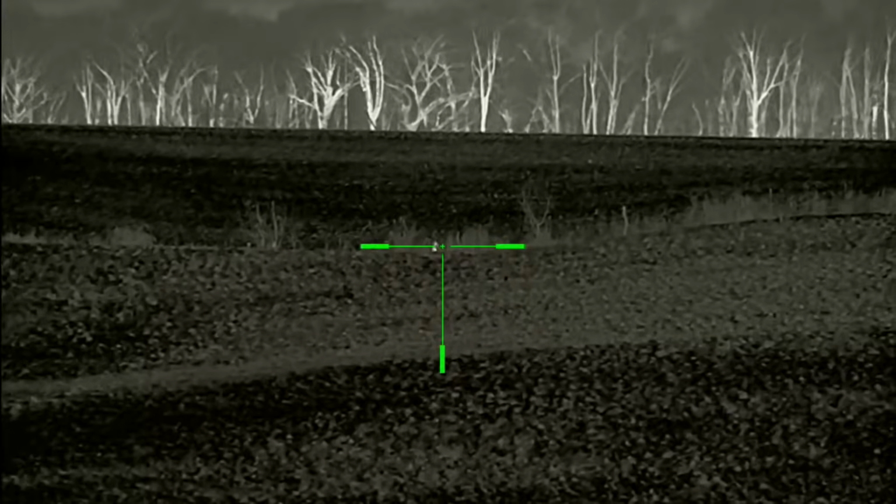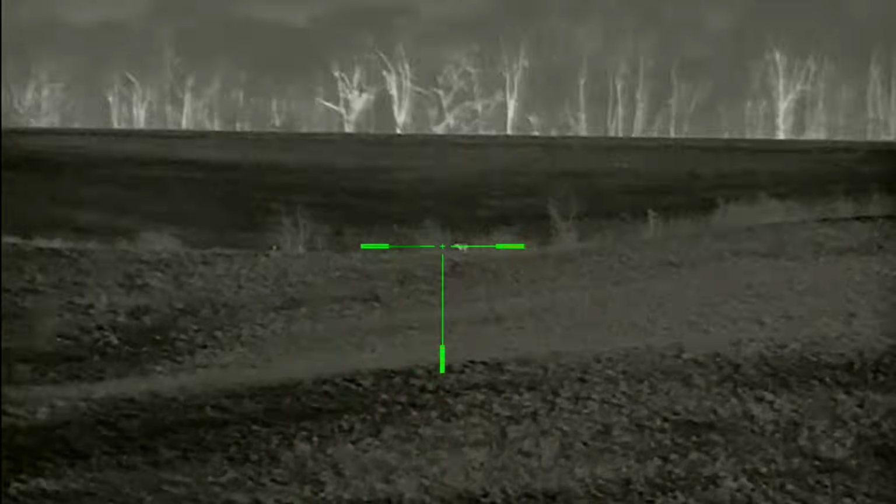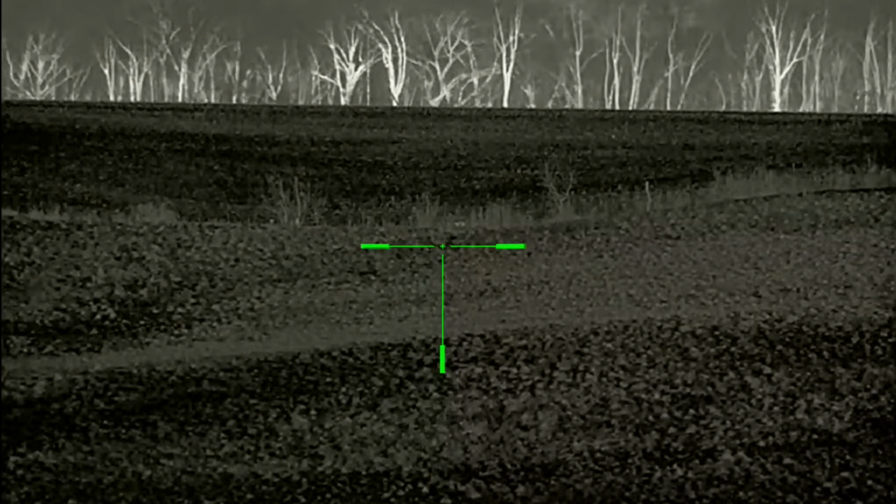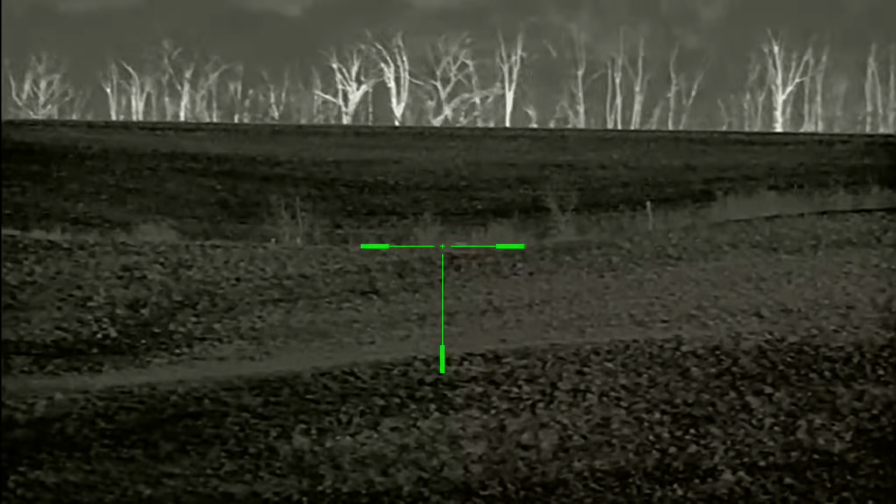If you can kill him, kill him. He's 280. You kill him. Little female. Nice.